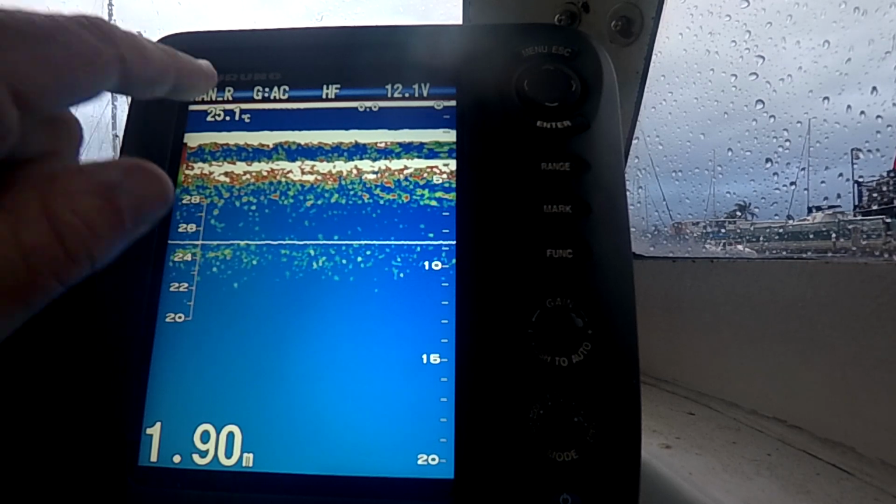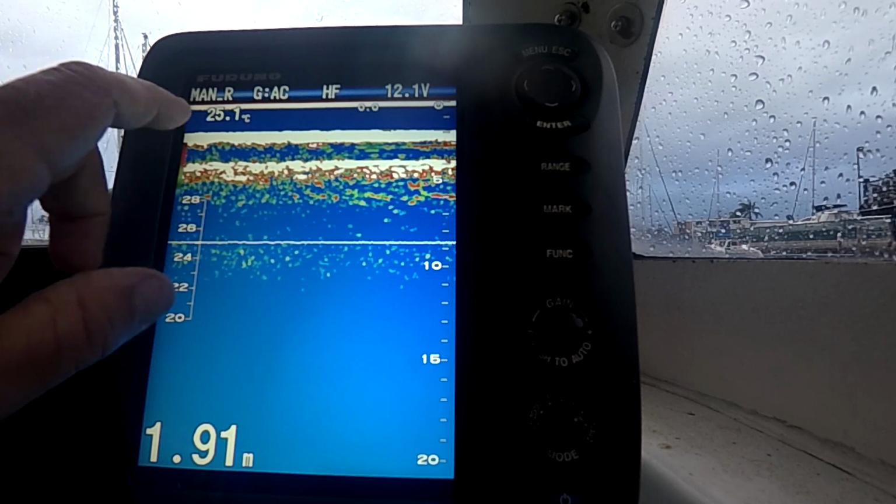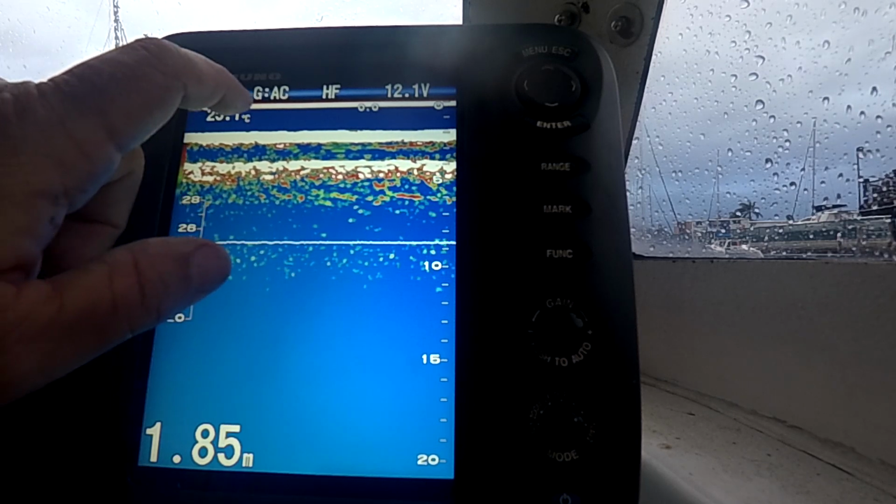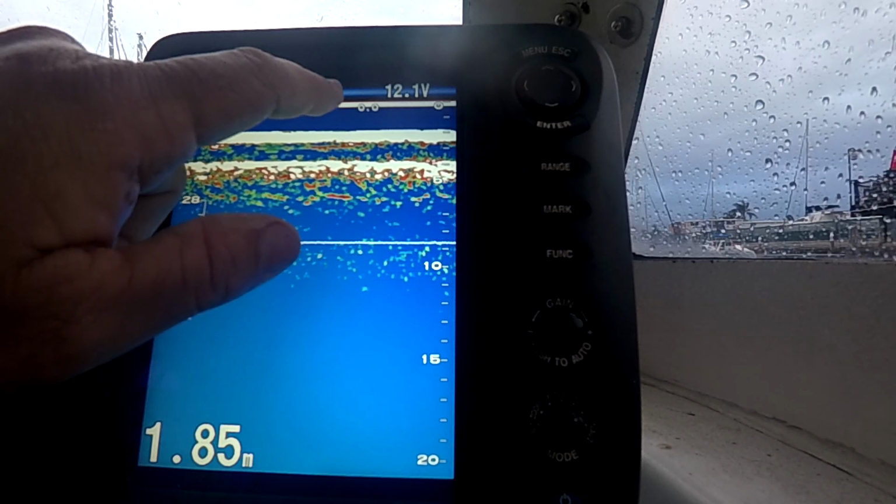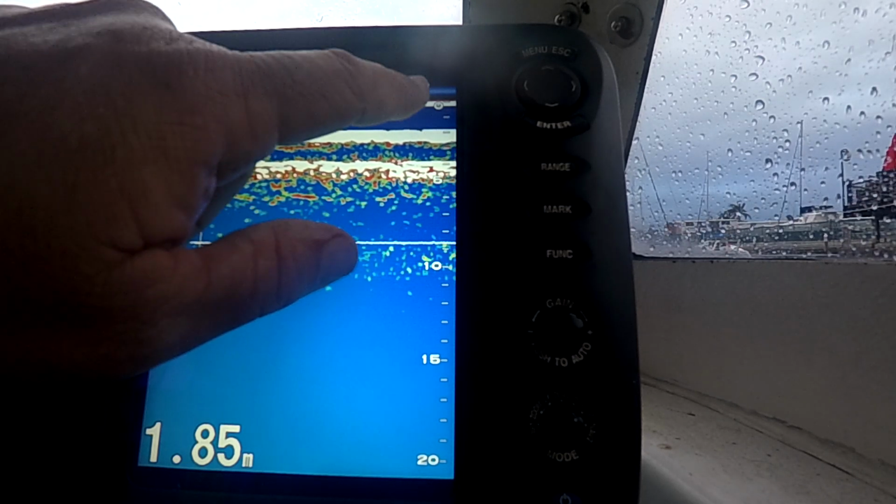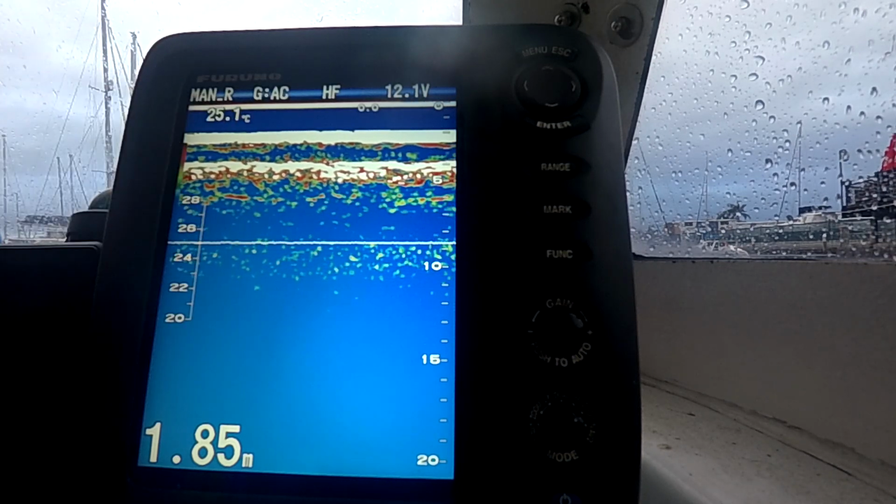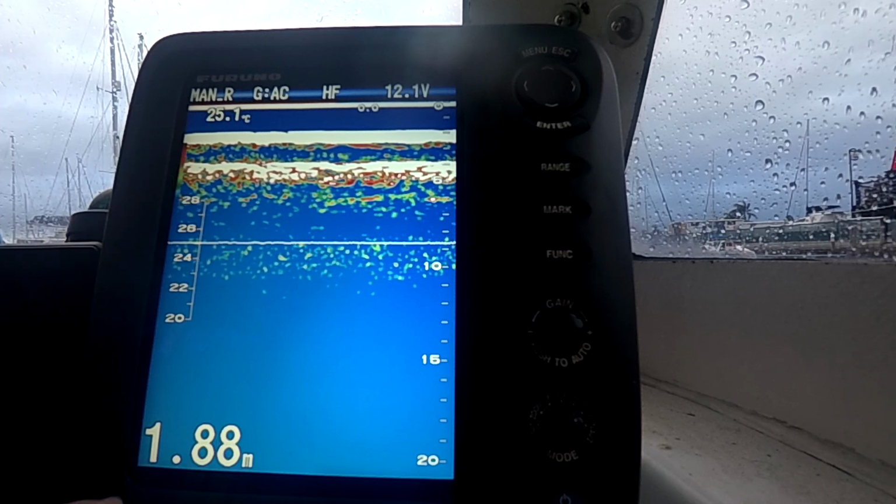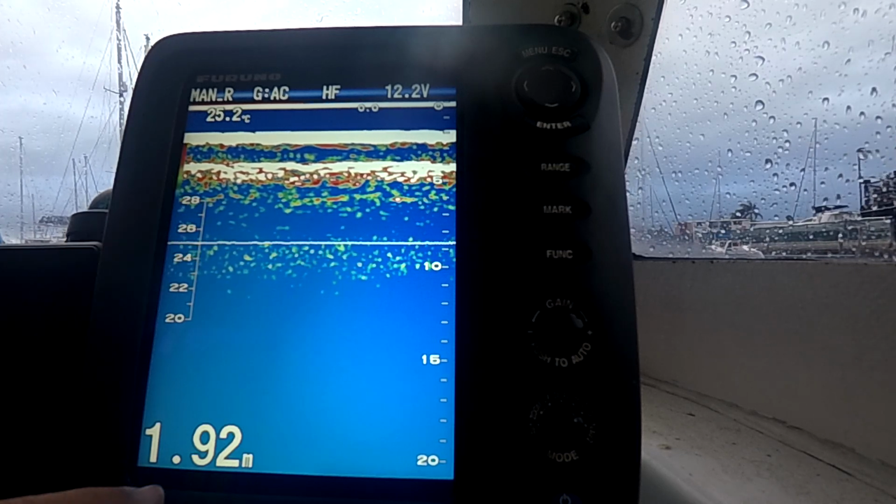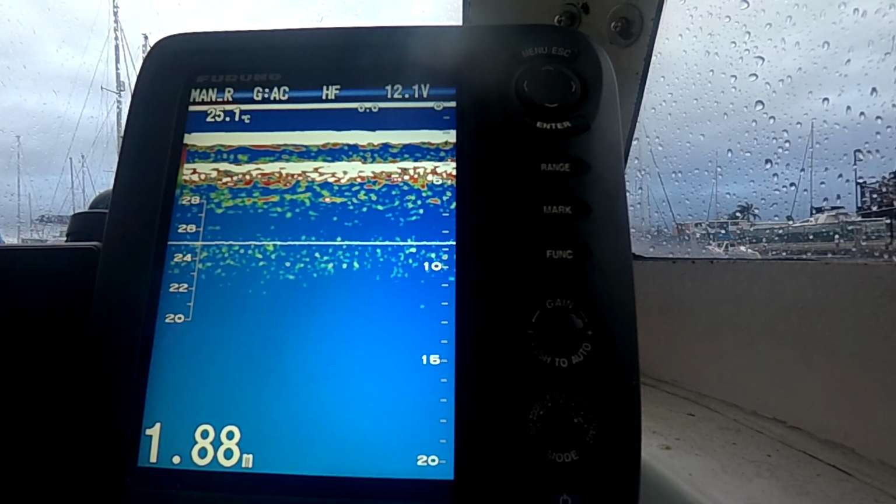So you've got the header across here, which explains how you're running it. I'm running on manual range, my gain is on auto cruising, I'm on HF, so 200 kilohertz. I'm making 12.1 volts, 25.1 degree water temp. It's got a temperature graph here that's narrow, my depth is 1.8 meters. I'm on a 0 to 20 meter range.